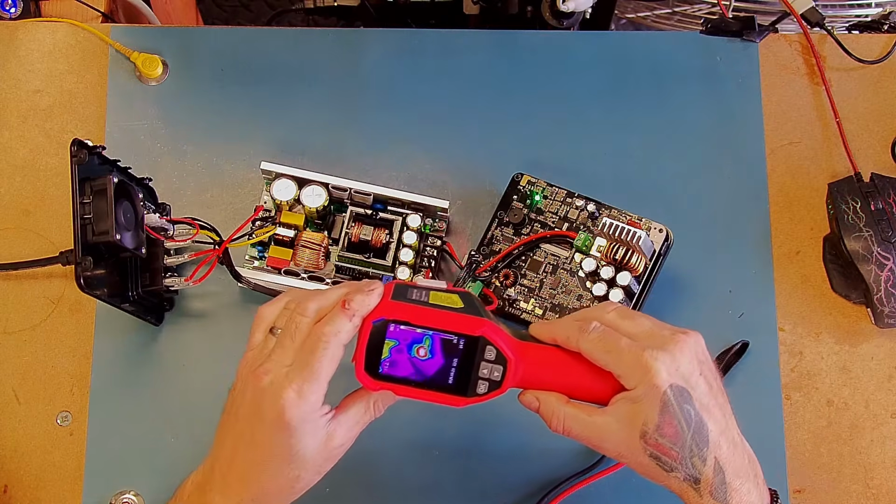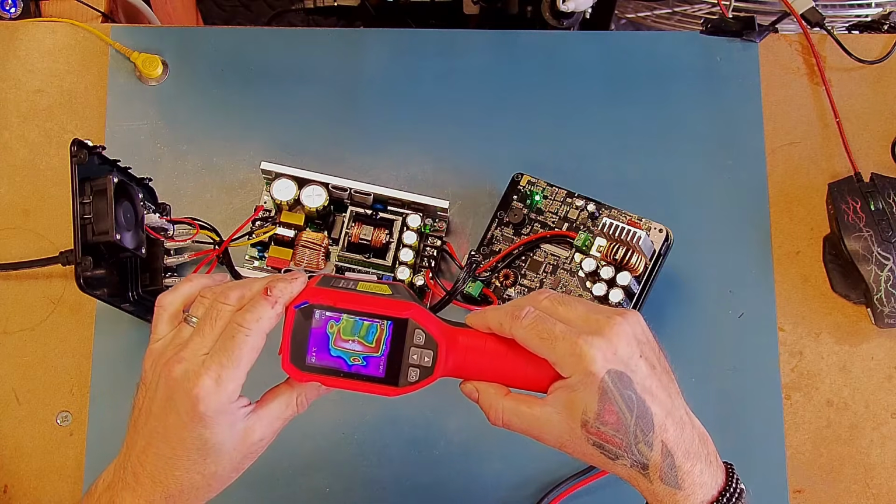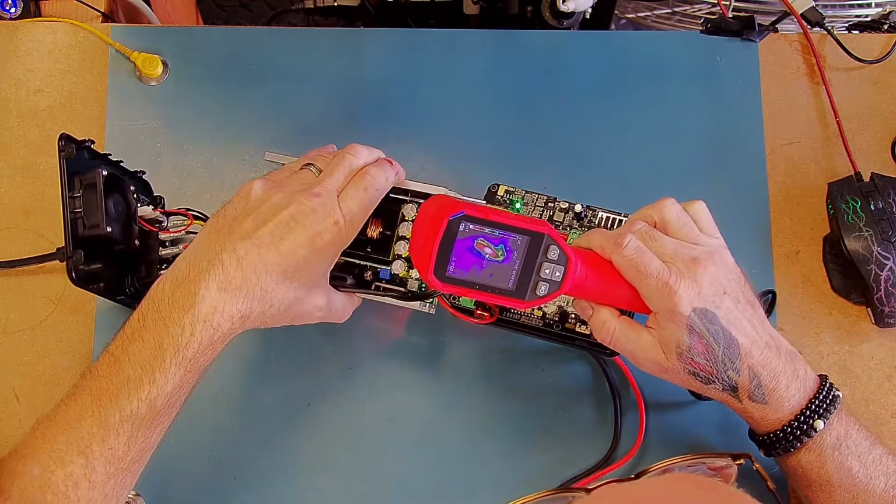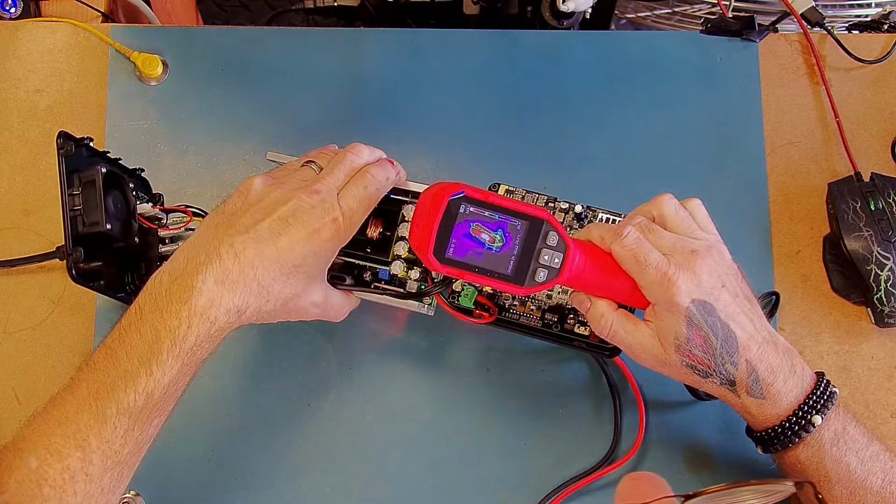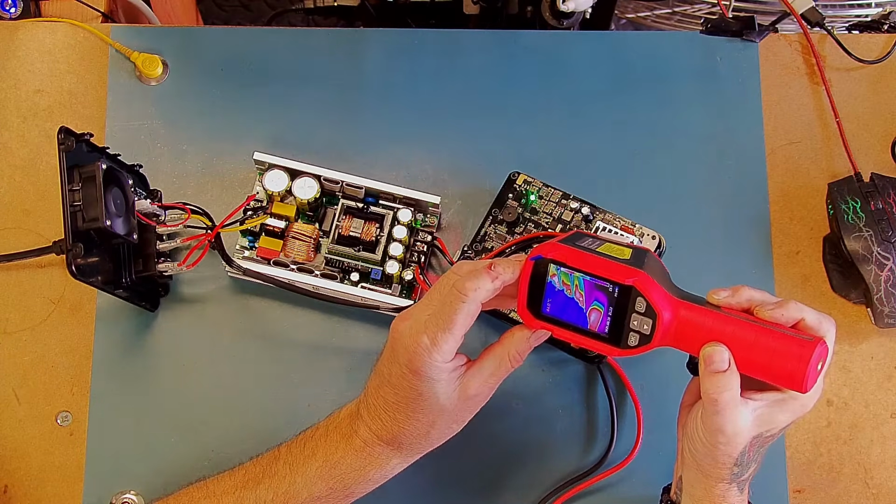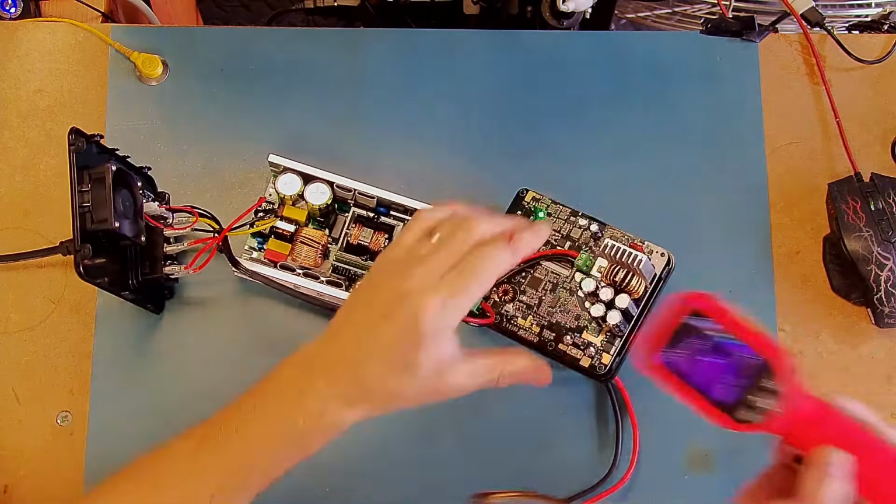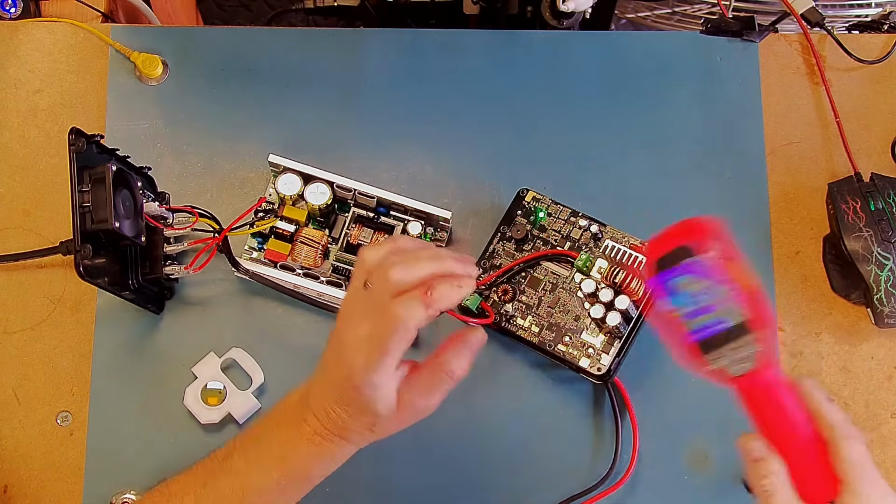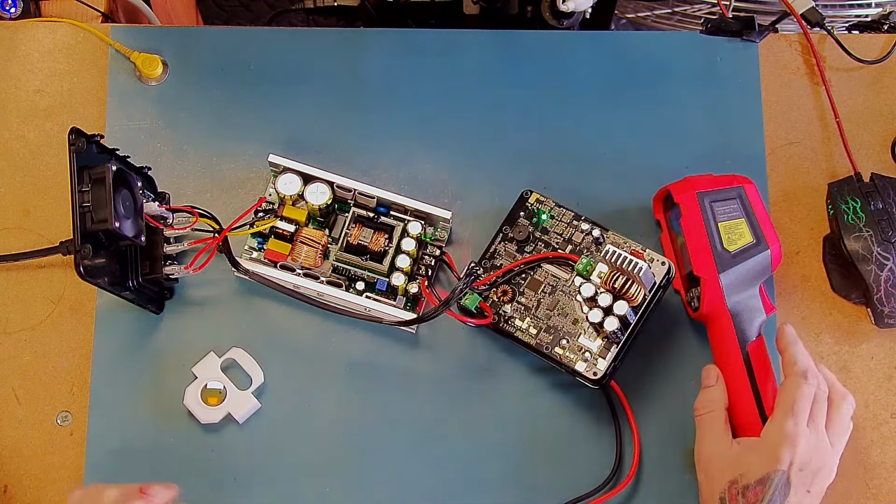The resistor's at 95. Transformer is at 47. Which is actually at 112 degrees, and the heatsink, which is back down to 46, and the front panel says 51. Yeah, it appears to be the heatsink, as you'd probably expect. It does feel warm to the touch.